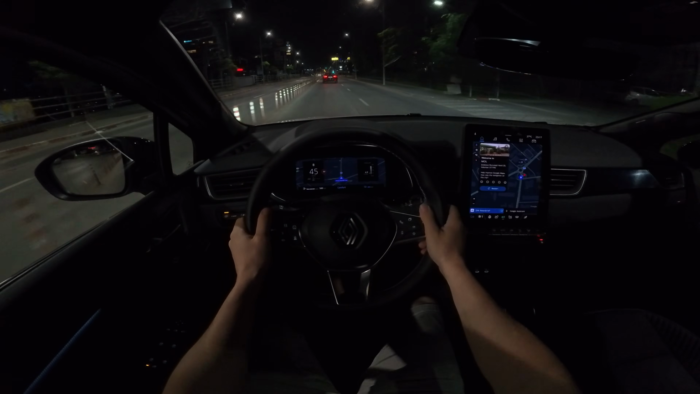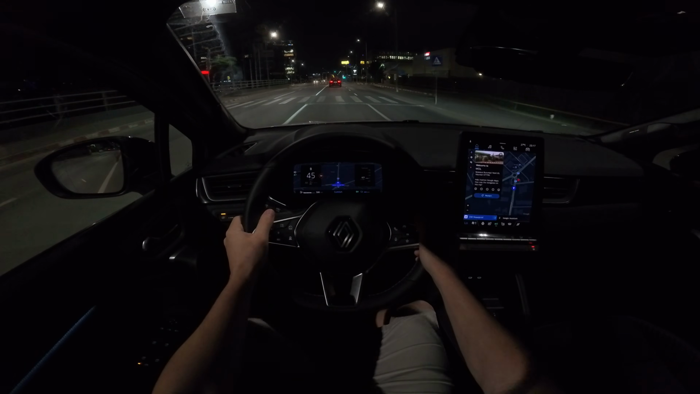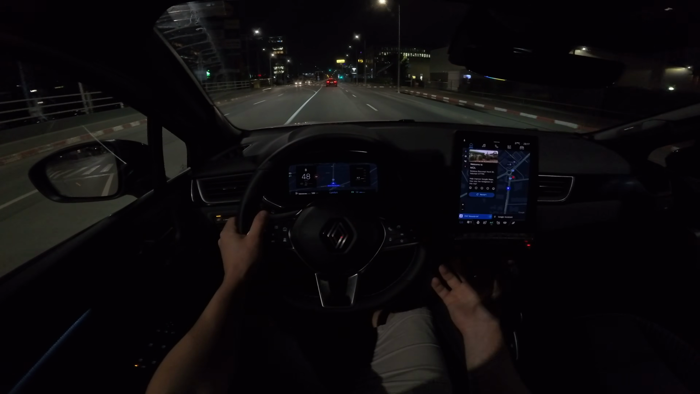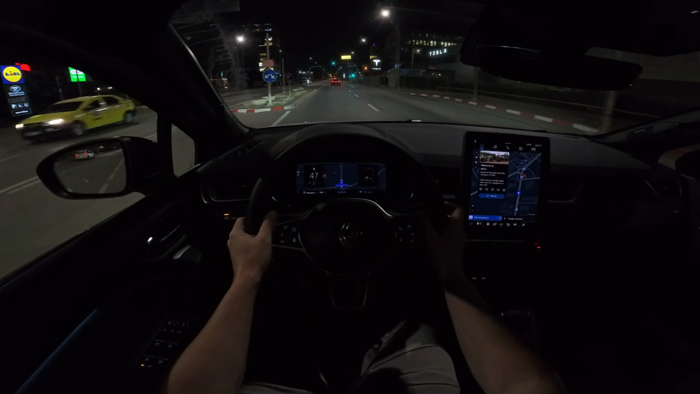It's so light and nice on the roundabouts, on the city streets. It's so light to drive, and it feels so light, the car. I like that. I like how agile it is and how light it feels.